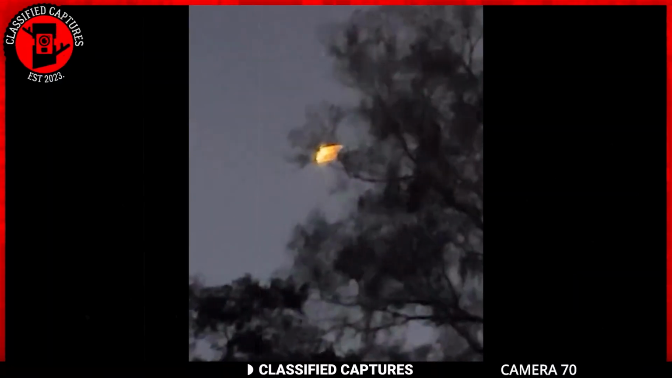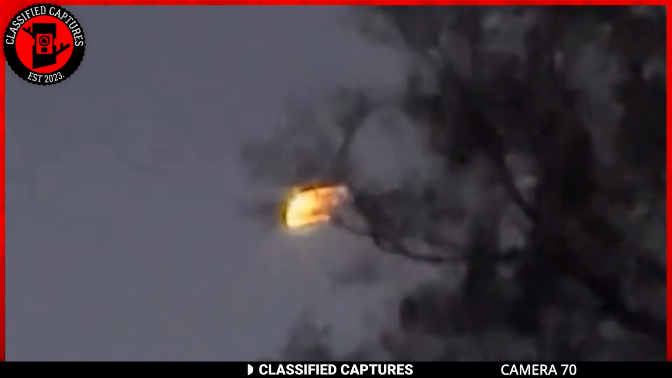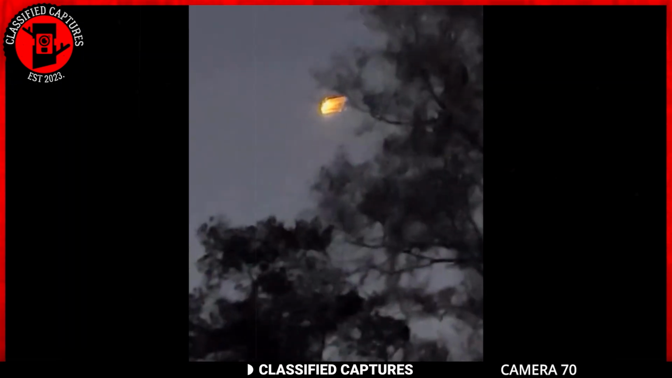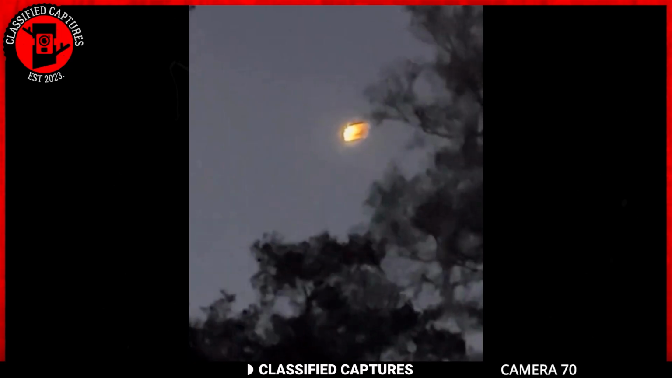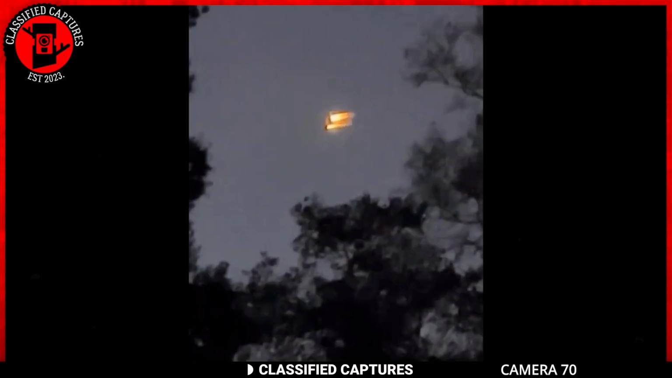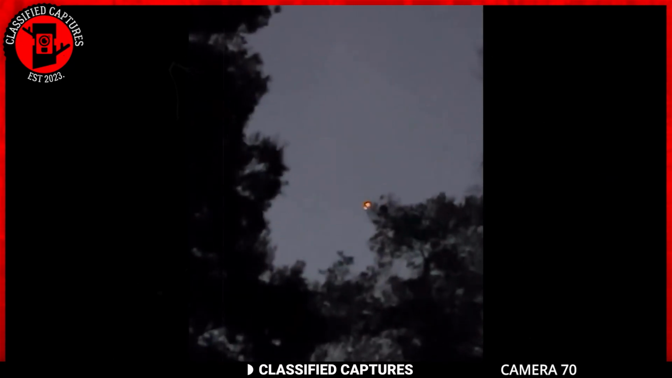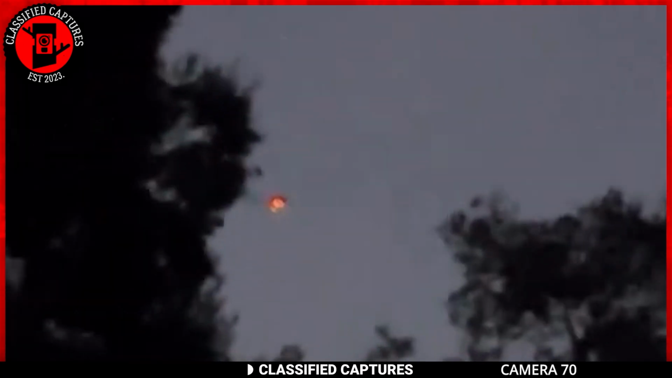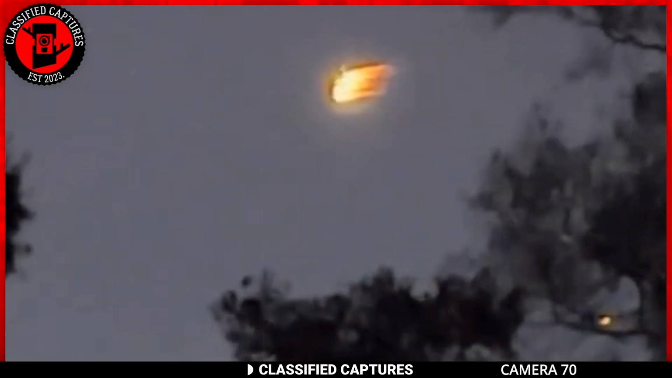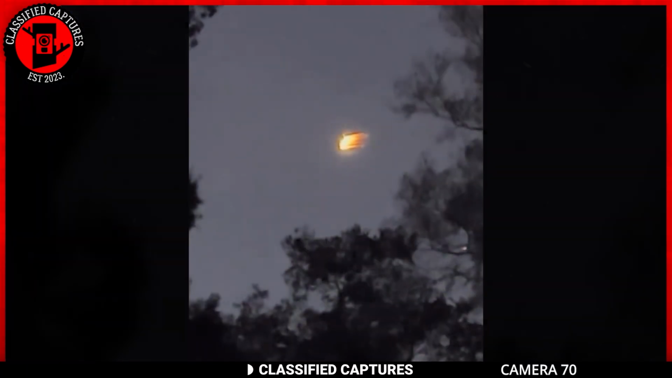This next one is from America. A woman turns her gaze skyward to capture the dance of a peculiar light. What unfolds is a sight that leaves one intrigued, a light resembling fire gracefully traversing the heavens. Yet as the primary light fades into obscurity, a smaller companion emerges, continuing the celestial spectacle. Now the question lingers. Was this an encounter with an otherworldly UFO, or perhaps a captivating play of holographic imagery in the night sky?